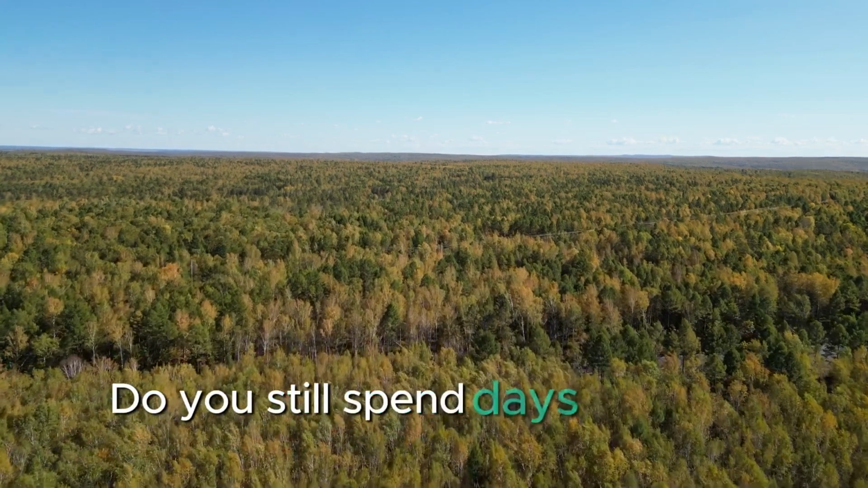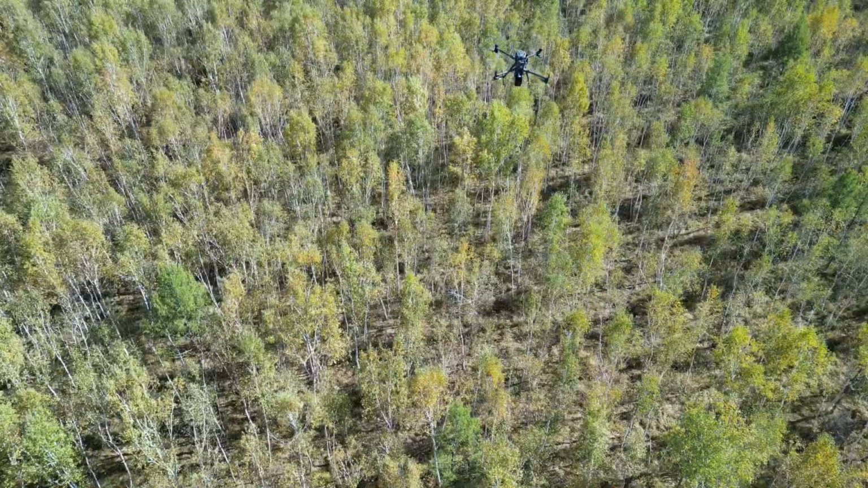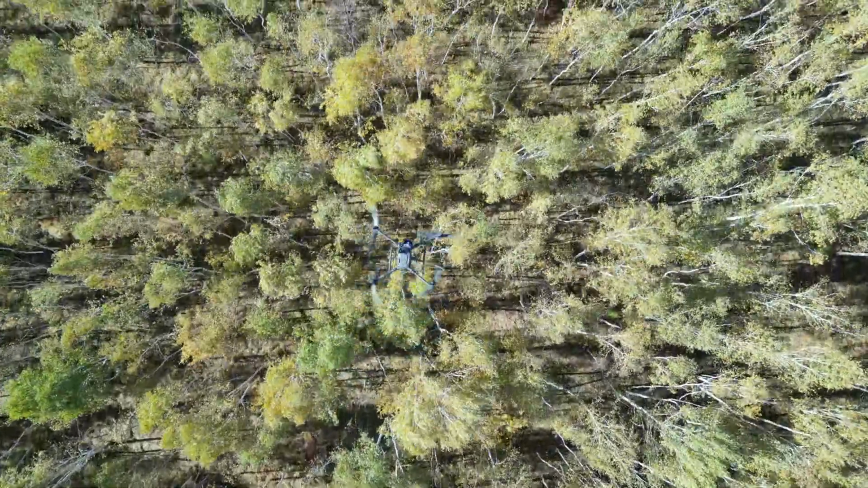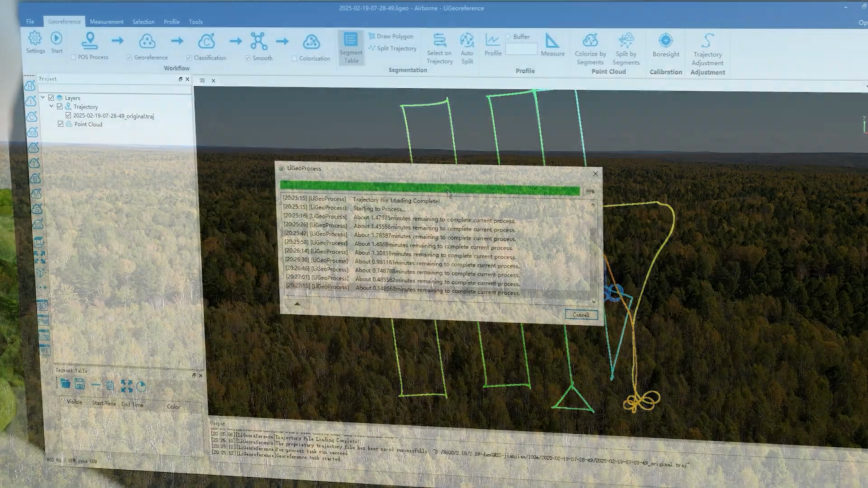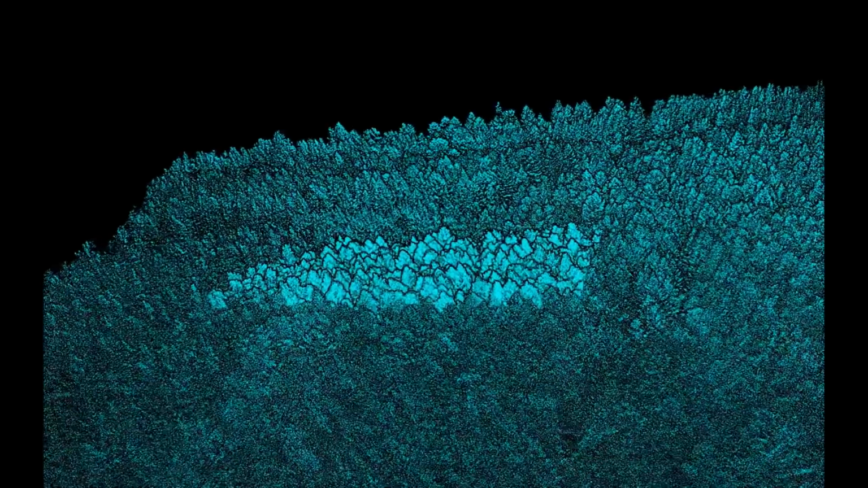Do you still spend days trekking through the forest just to create 3D reports for every single tree? With the LiDAR H800 airborne LiDAR scanner and the LiGrip O2 handheld LiDAR scanner, powered by LiDAR 360 software, you can get accurate analysis of 40,000 square meters of forest in just 1 hour.